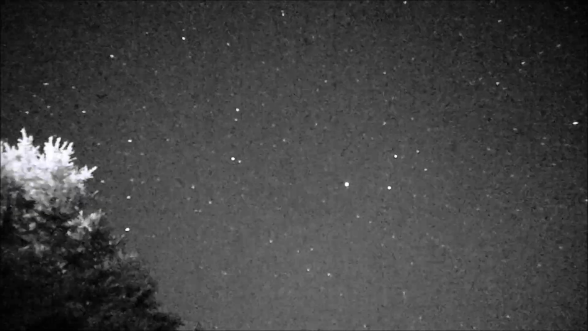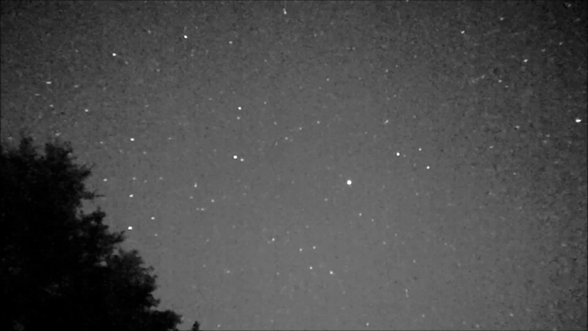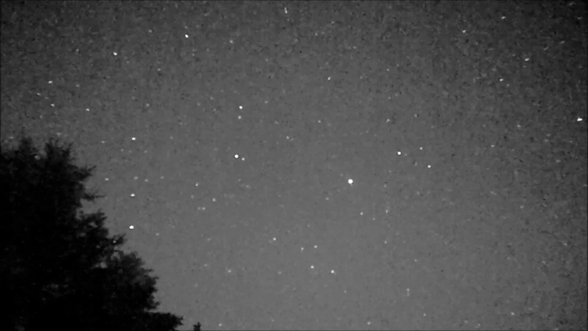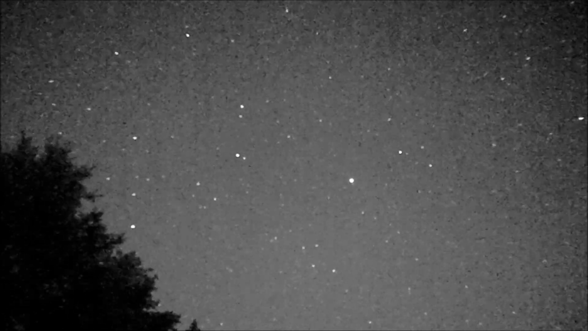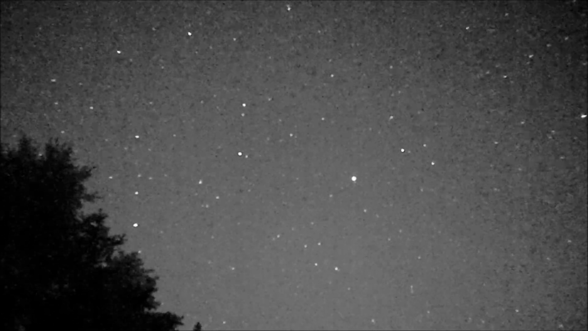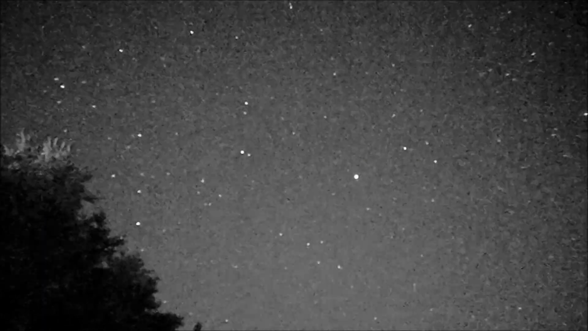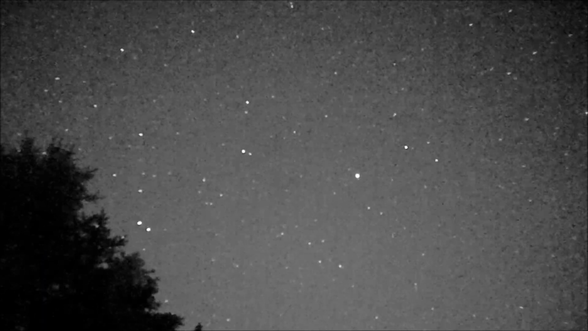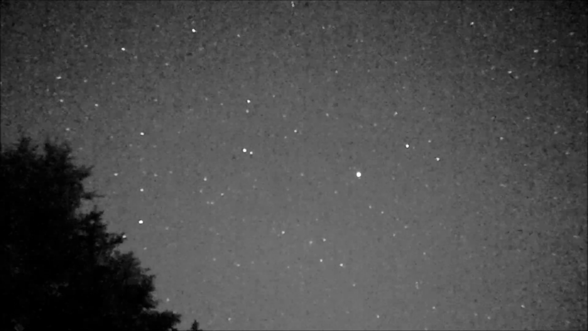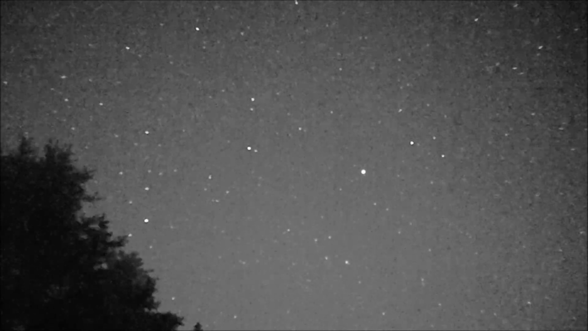And I was sitting there monitoring it on my front stoop, and I didn't see most of these at all. The bright ones, yes, I saw the bright ones. The bright ones that started as Arcturus. Arcturus started on the left, and now it's in the middle. But that's always because I moved the camera. But if you look at the top of that tree, Arcturus is moving up, and it is moving towards the right. So south would be towards your right, and north would be towards your left.